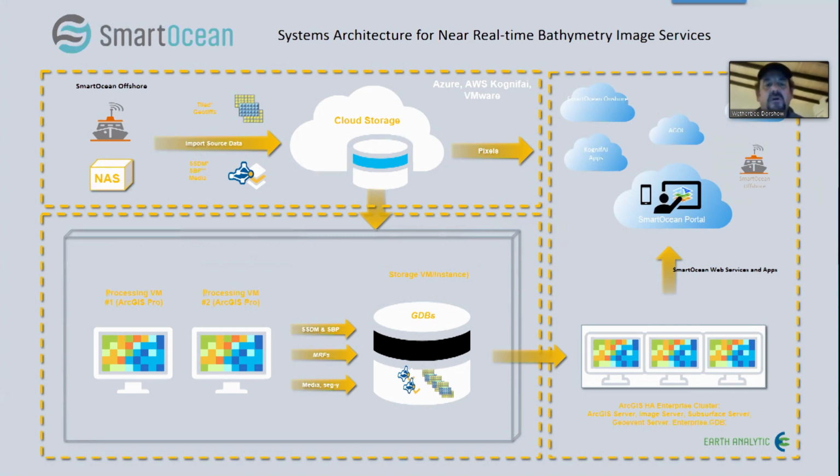And this is really important. When you're talking about a lot of data, you pay every time you pull down that data and do something with it. We can also do the processing. So running QPS, running Chimera, for example, in that same cloud environment. We're already doing this now. We're working with JEBCO, Seabed 2030 on some development tests of this platform, and with CCOM.